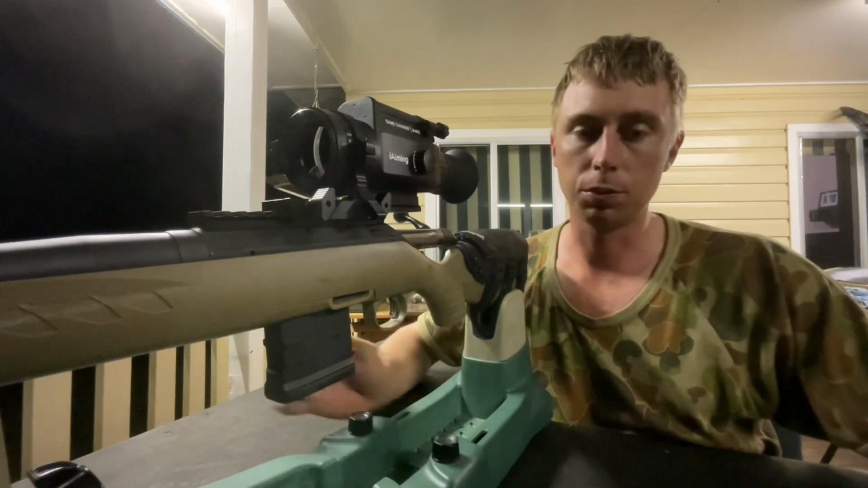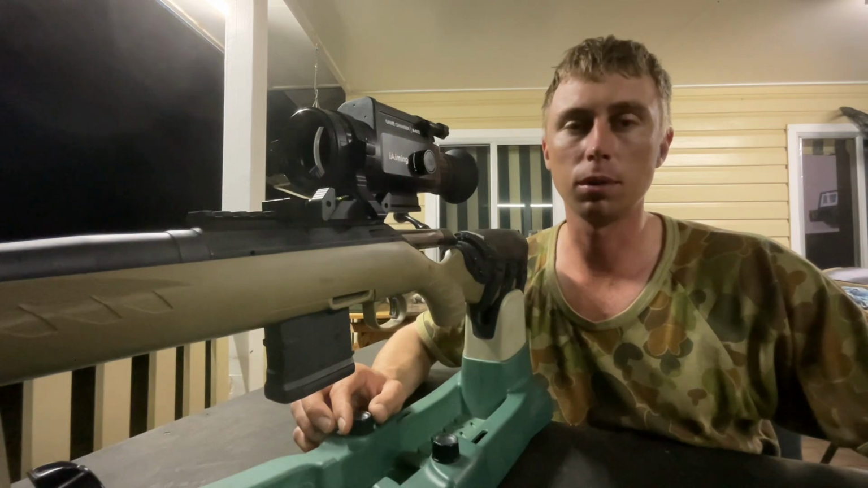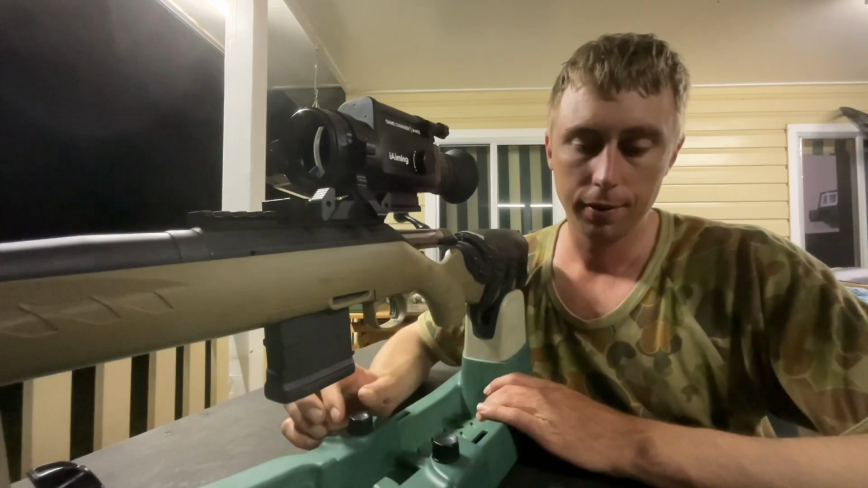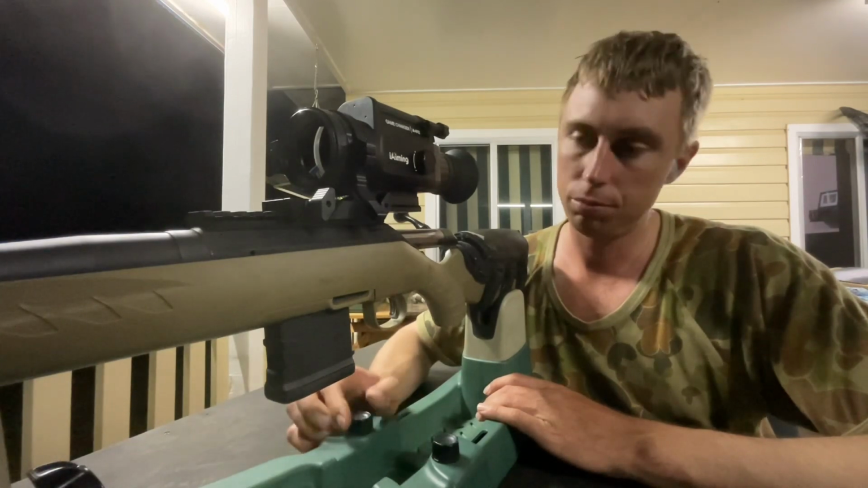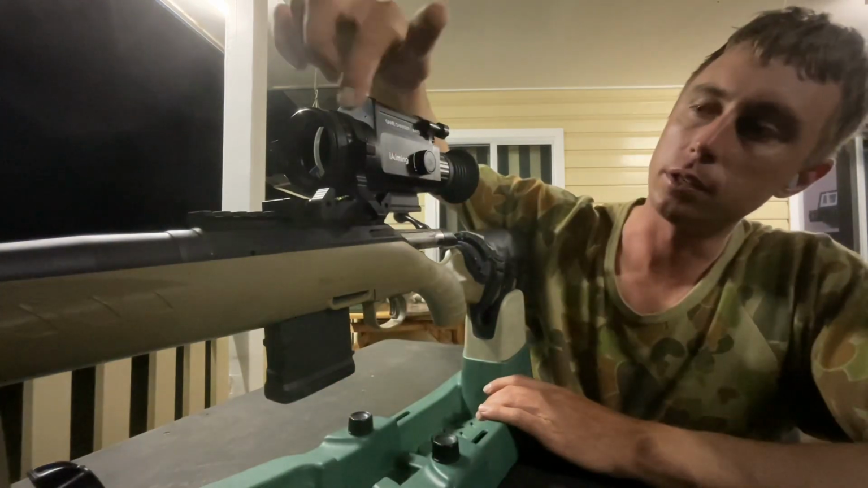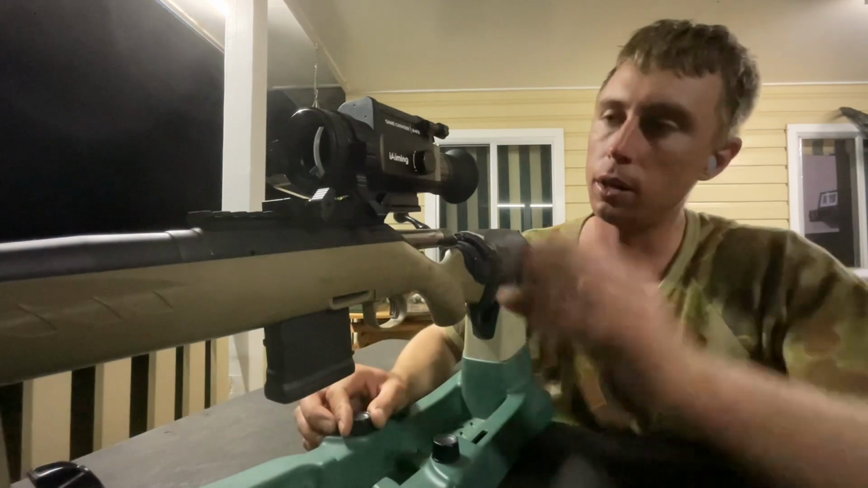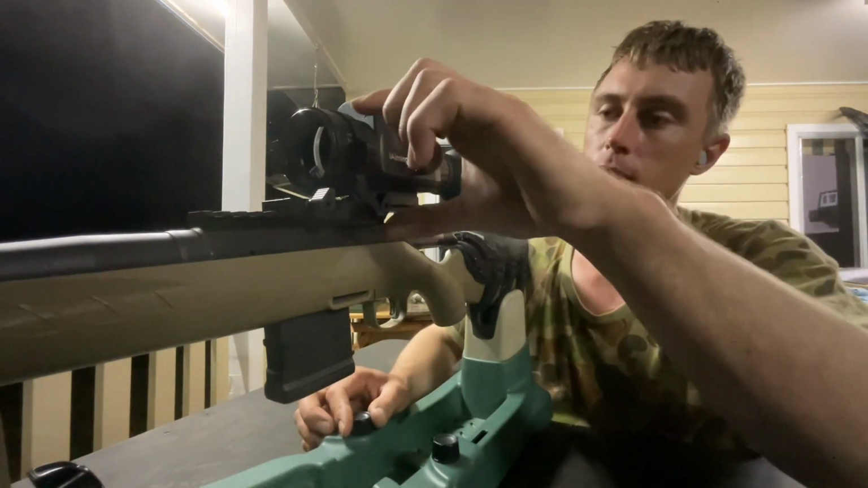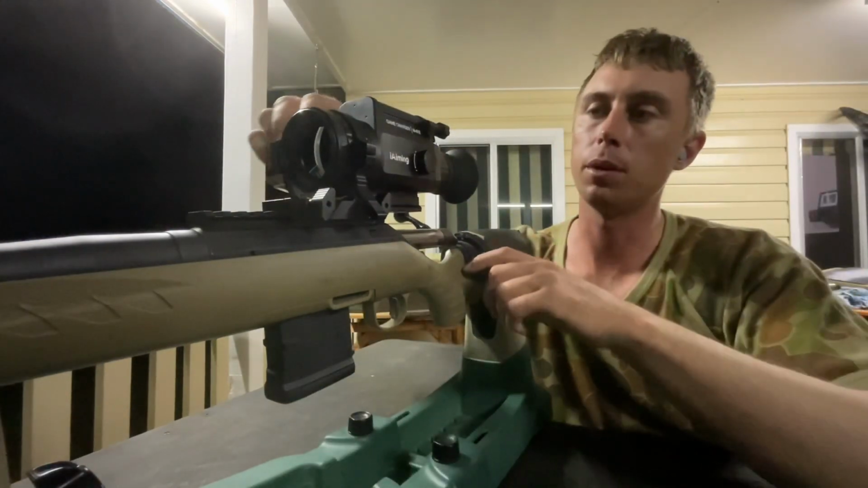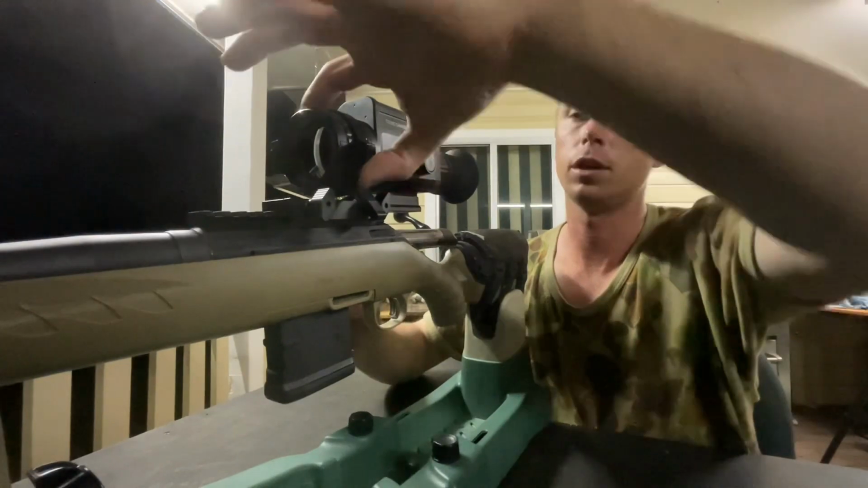But I can just speed the video up to about 1.7 to 2 times, which is about normal speed then. The other thing is the focusing ring here is fairly tight to use, and when you've got the cap open here, you haven't got much room to move.